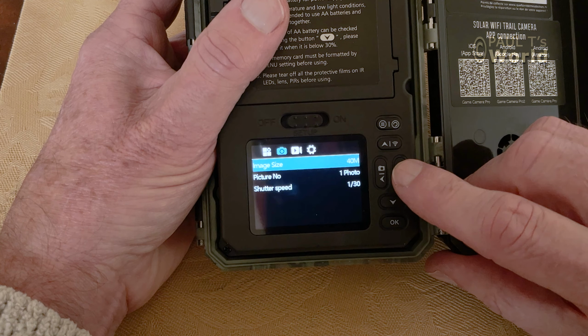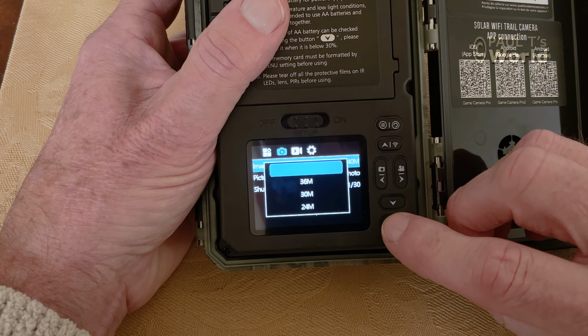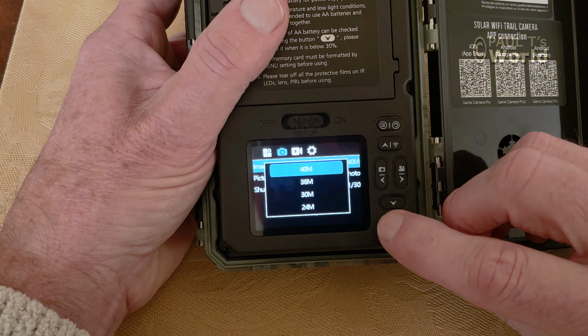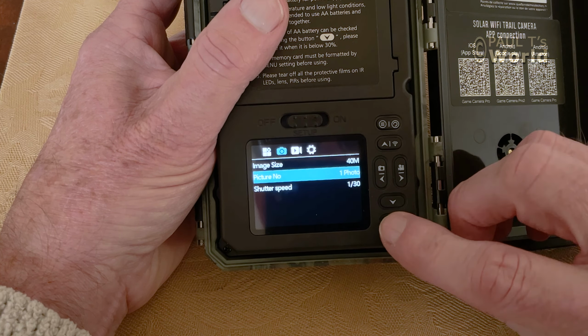We press the right-hand button and move to the right, Photos. Image size. Simply set the image size to the maximum size that your camera will take. And this particular camera shoots 40 megapixels, so you might as well choose 40. Unless you find that the file sizes are rather large and you're only looking at them on a phone or a tablet, then maybe set it down to 20 megapixels.